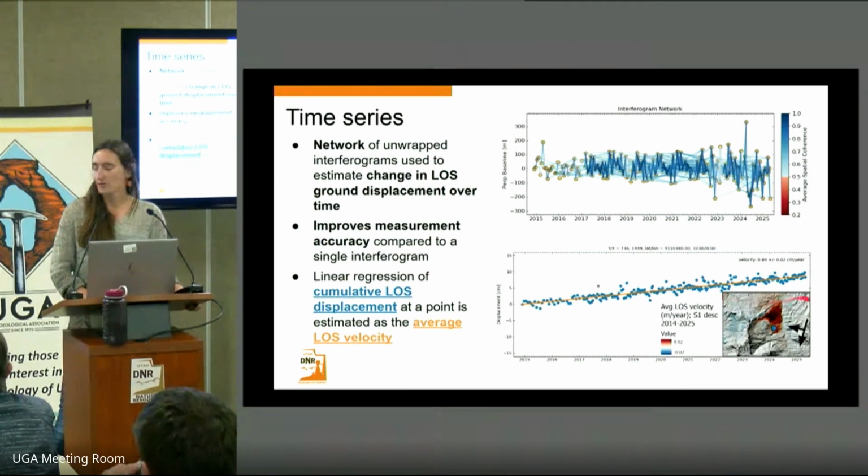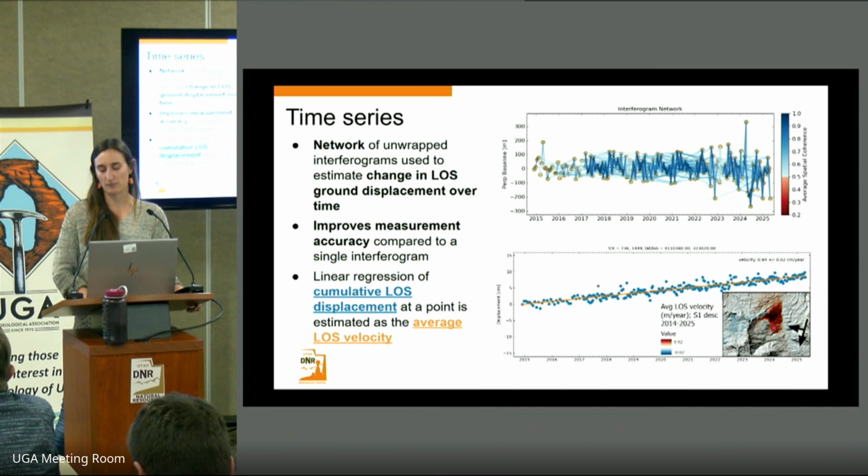displacement map. So this figure here shows an example of a slow-moving landslide in southwestern Utah, and we plot the displacement at this blue location, and this is motion.